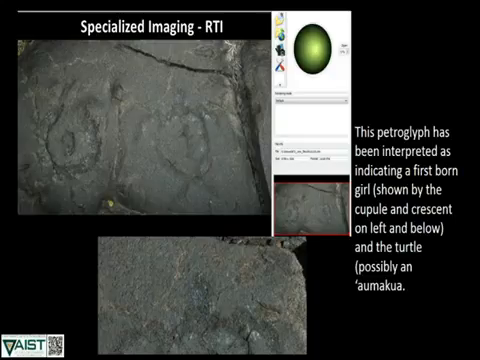This is at Hawaii Volcanoes as well. This is another area that I thought was really interesting to show, that we not only documented with laser scanning, but we also used the RTI imaging of this particular piece.